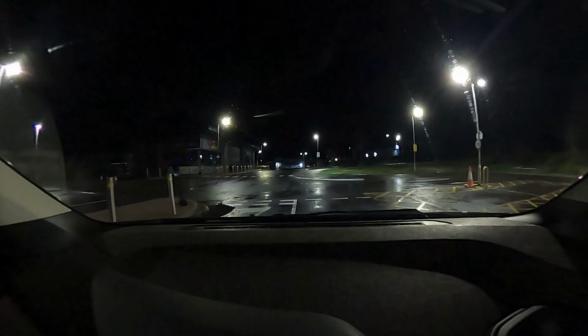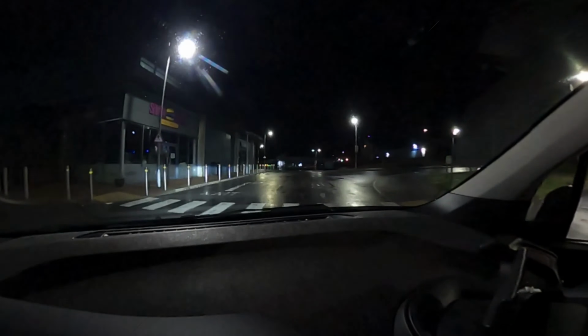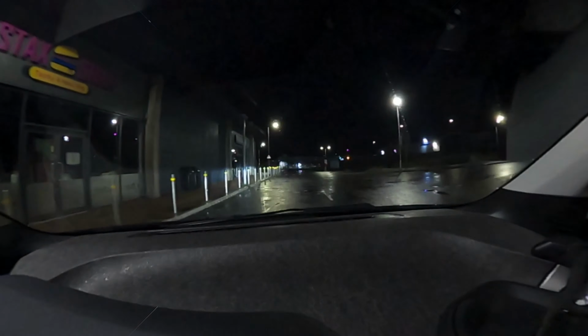We've got 90 miles to do, and it says that it's going to take us an hour and 41 minutes, which is a tad annoying because we did the other 89 miles in just over an hour and a bit.